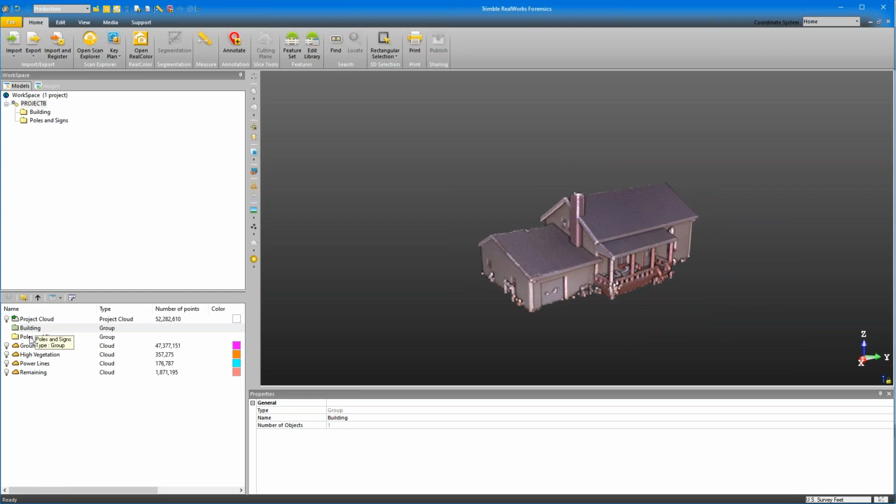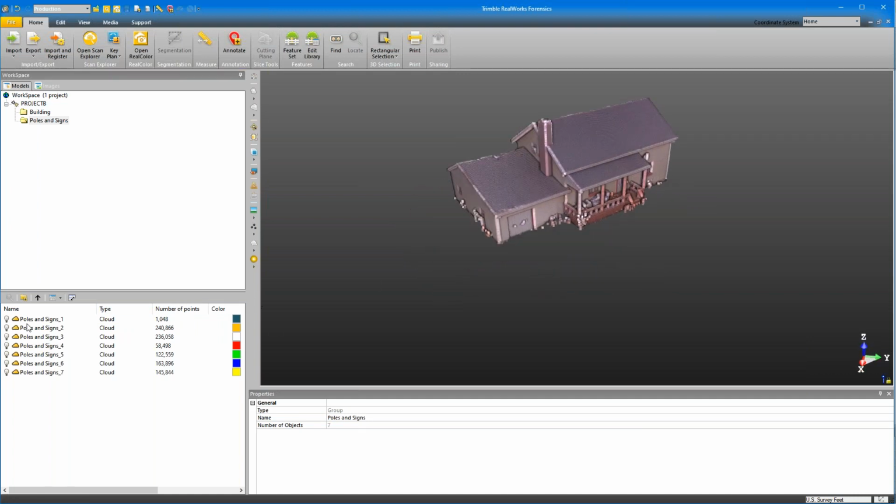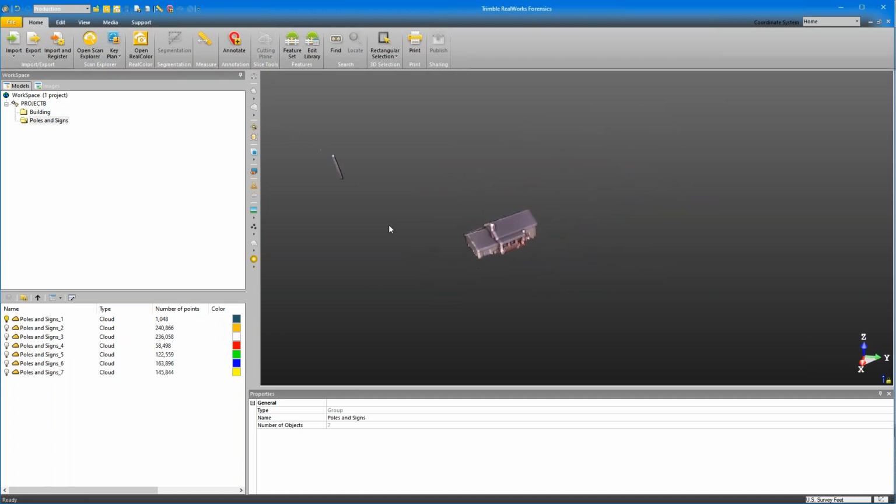Next, what I'm going to do is look in our poles and signs. And instead of a single cloud, it found multiple things and separated them out into multiple clouds. So as I zoom out, we have our pole that's here. And we just brought in our other pole. And you can look down through here, and we can see all of our poles. Now you notice that it does colorize them different colors.